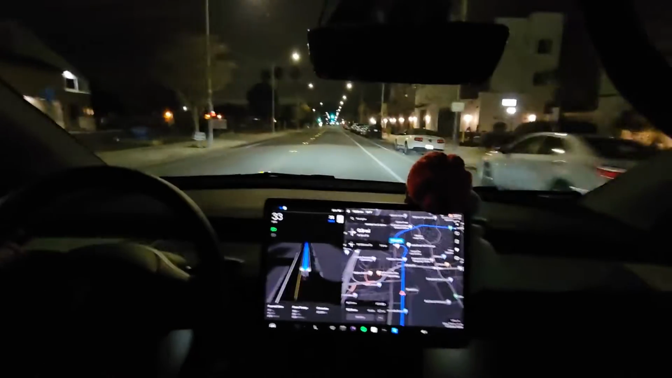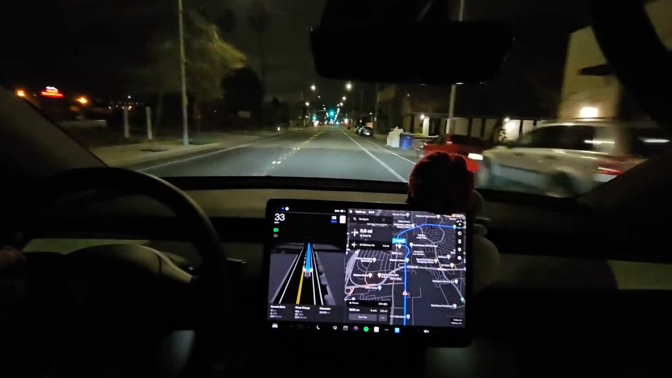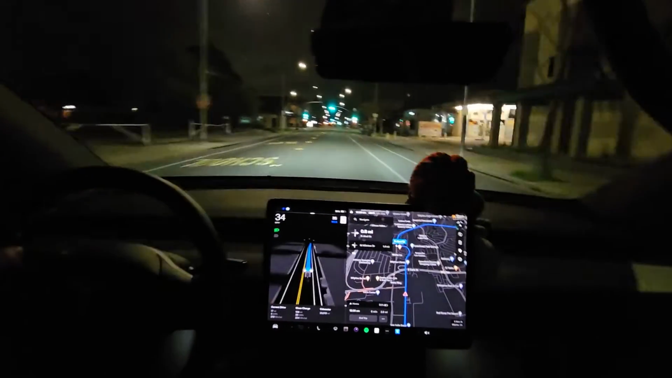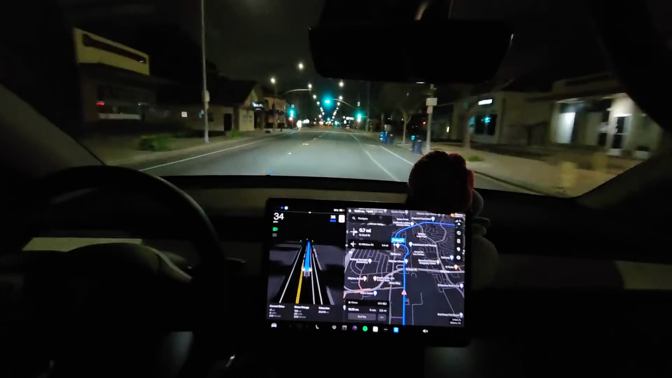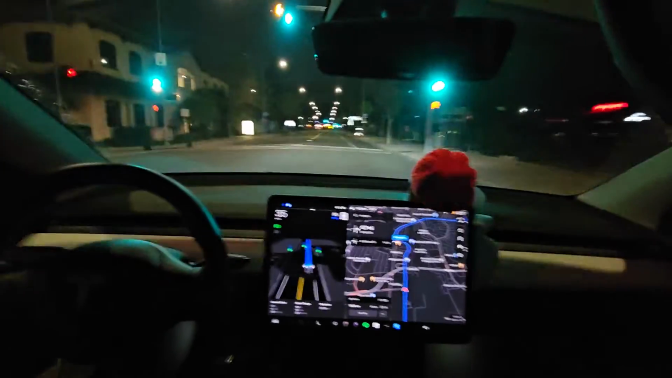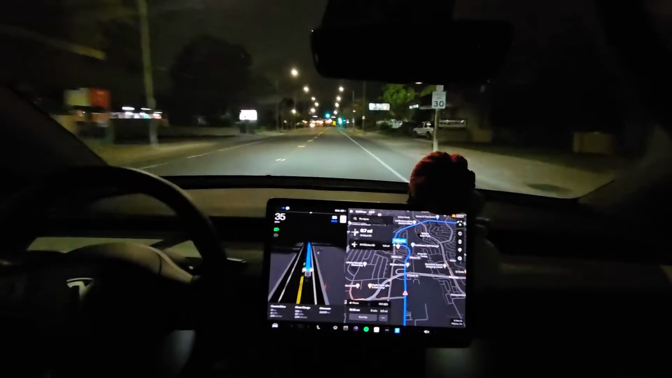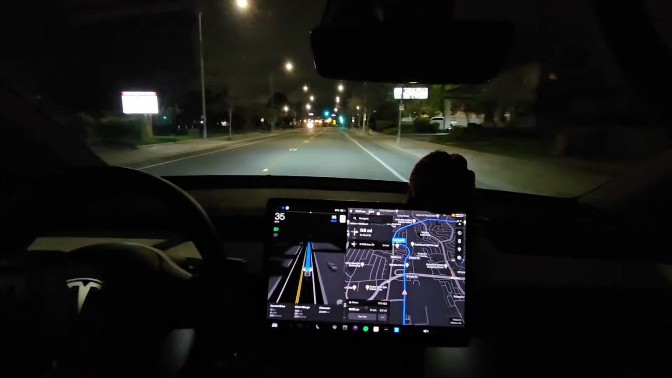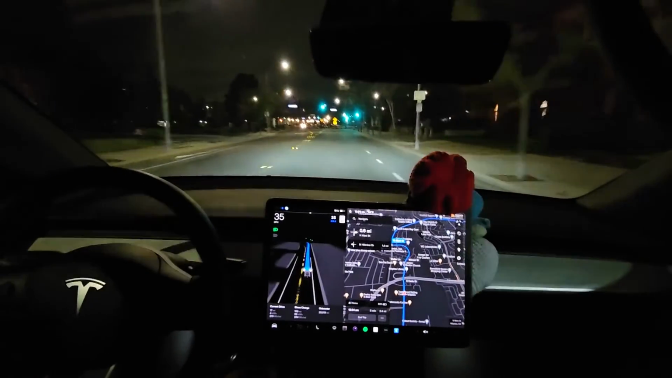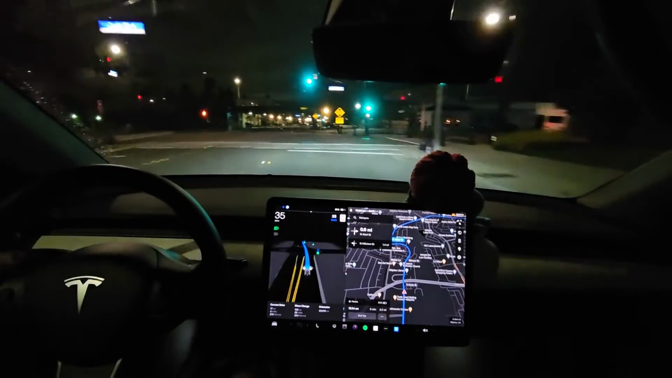But it's pretty rare that I'll need to use the actual brakes, and the regen braking will be enough. So until the full self-driving can understand the world enough that it knows to just stop accelerating and let the regen braking take over instead of using the actual brake pedal or the brake pads, I'm going to continue to not trust it.